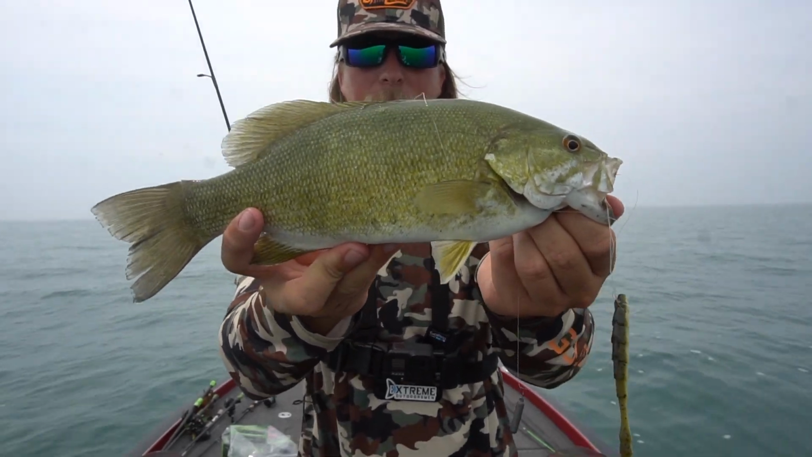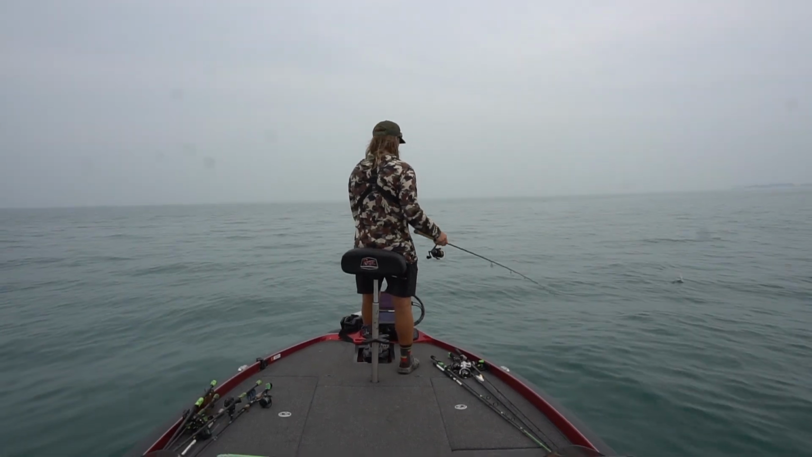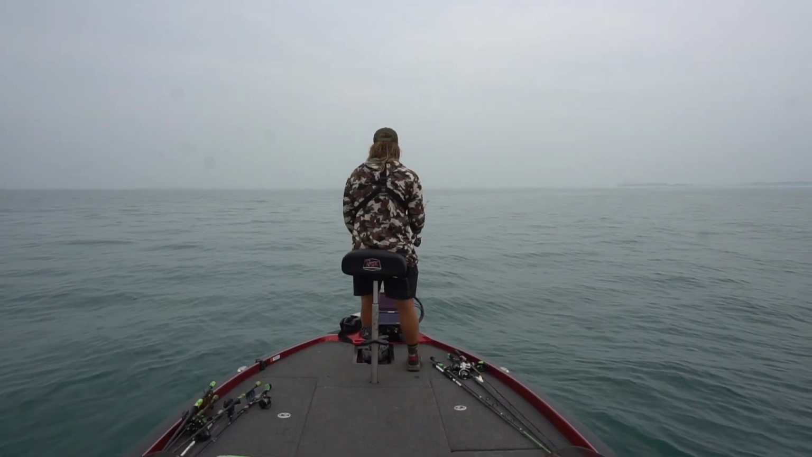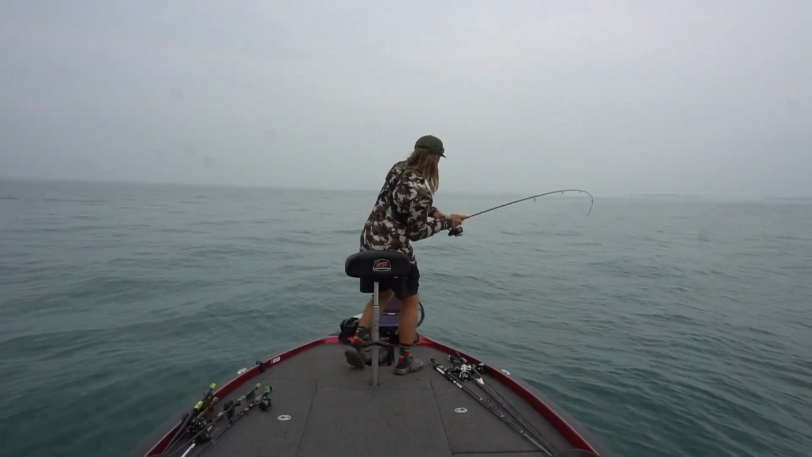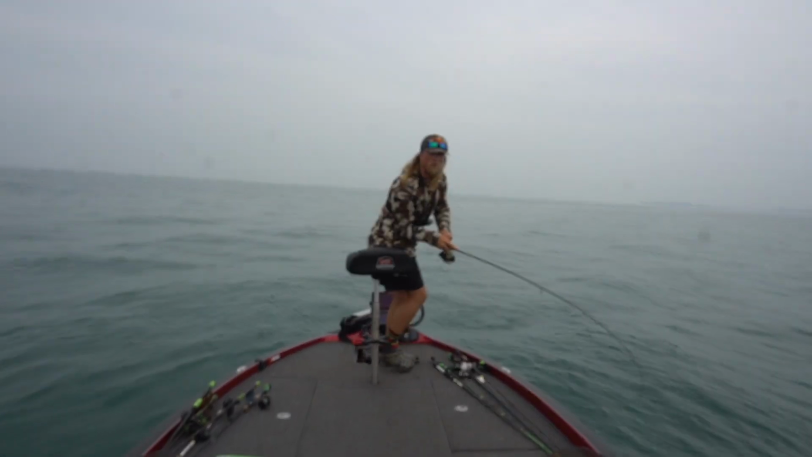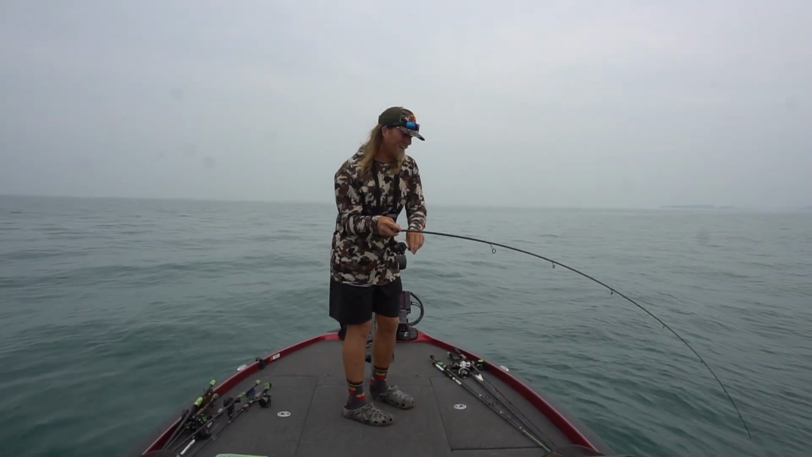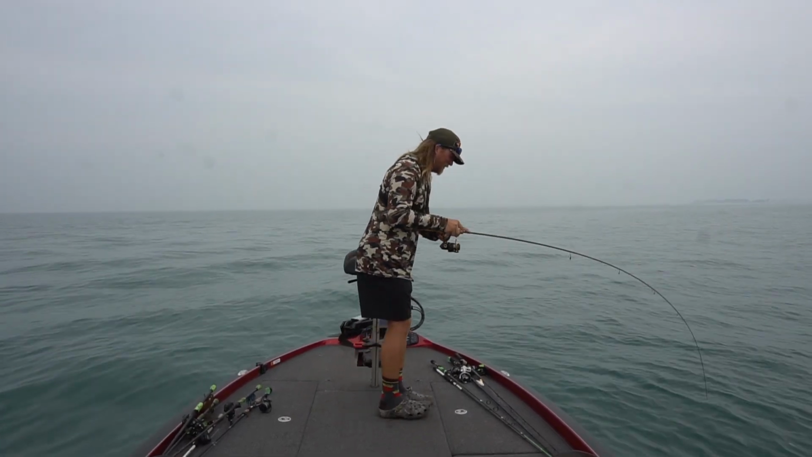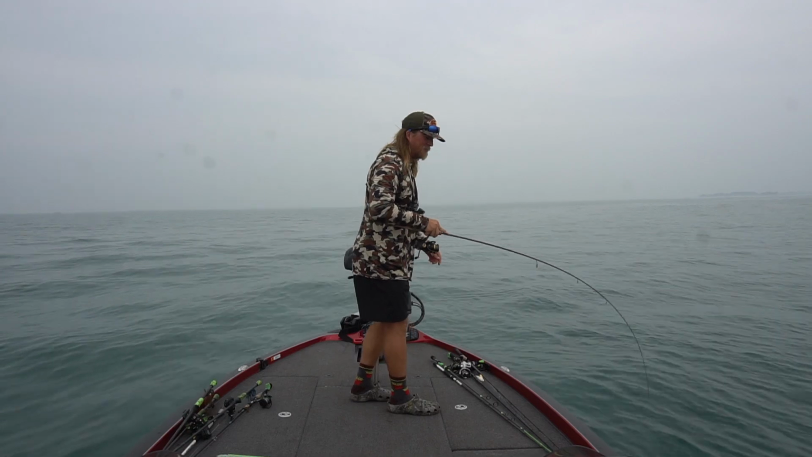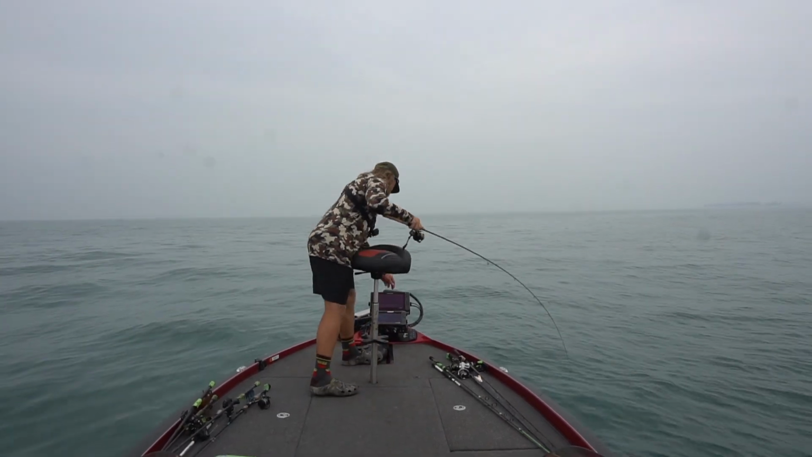But pretty good one, guys. Fish on. A super dark one. I love catching these really dark fish. They're cool. Nice. I seen him right on the Livescope too. There's a ton of fish right here.